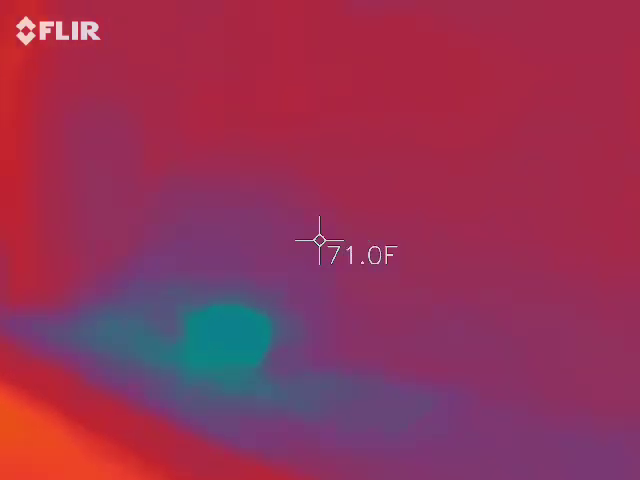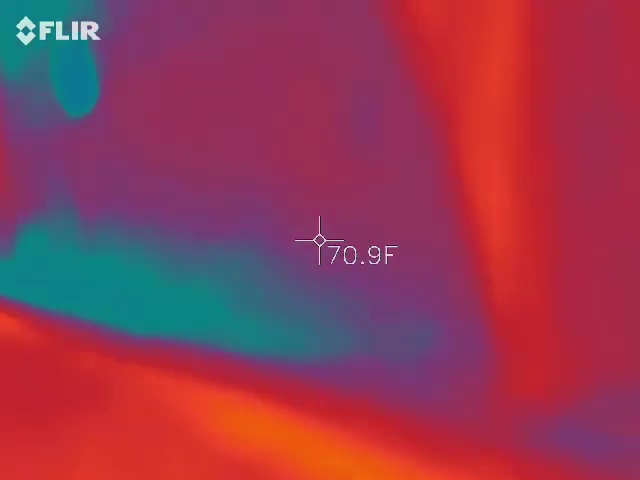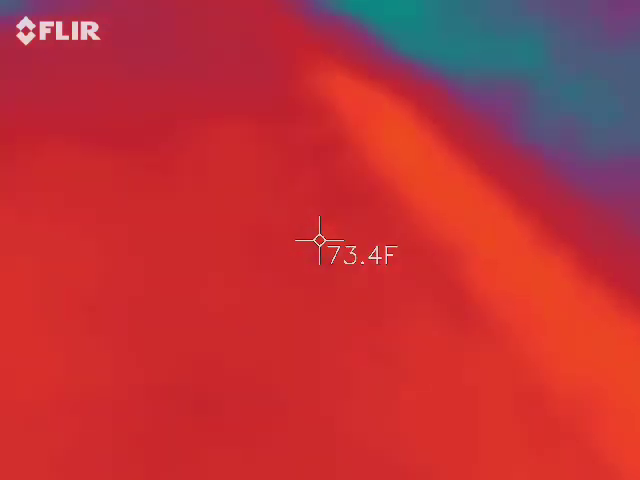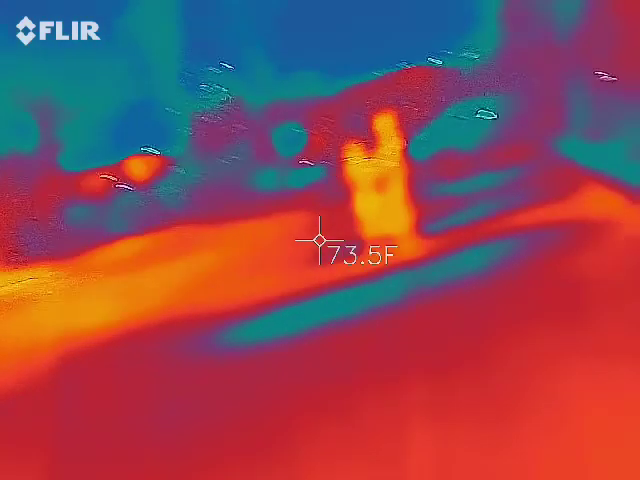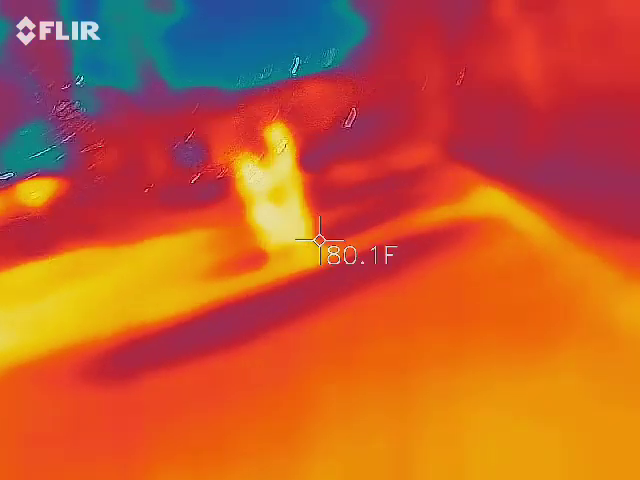Walk around here. He just switched devices. I know, I noticed that. Here, you take it. It's like a wheel: click, click, click. See, feel it on the right.